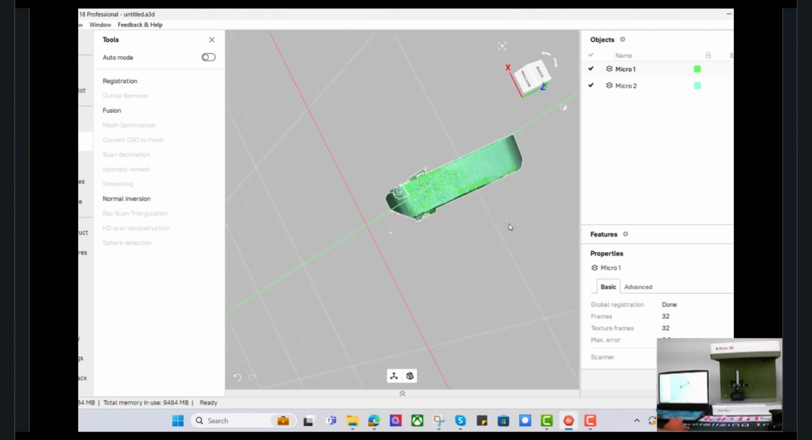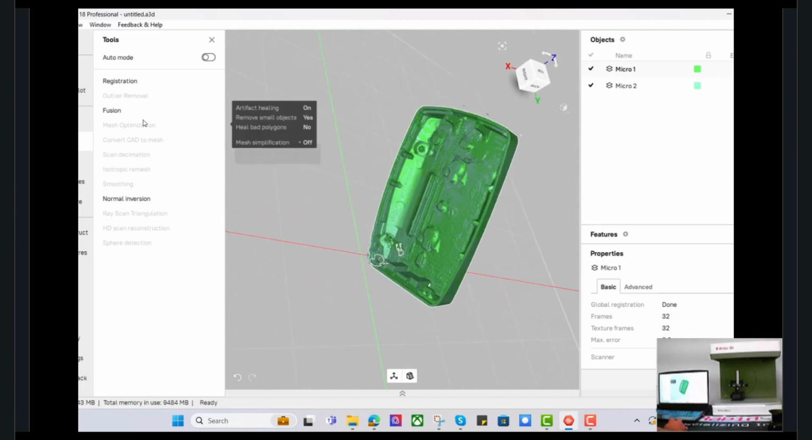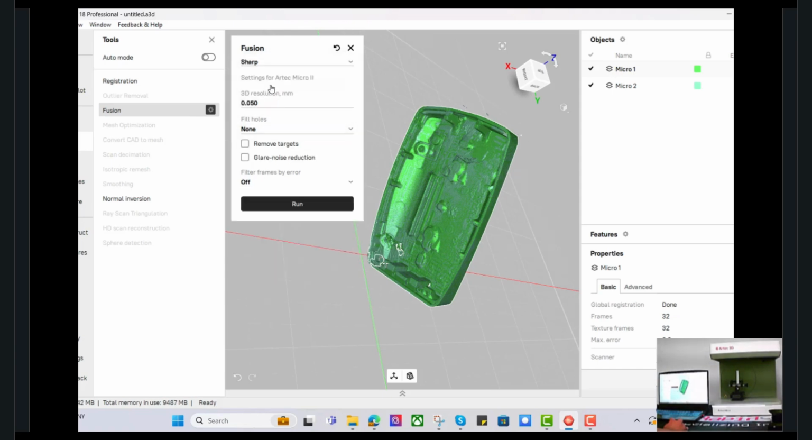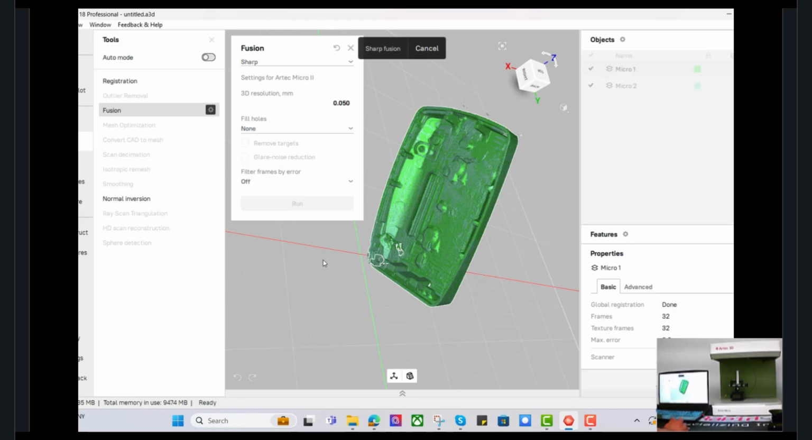All right, we're all done. All the scans are aligned together, and we are now ready to make our mesh, which is called Fusion. There's a number of different ways to do Fusion. I am generally a person that likes to use Sharp for metrology or getting the best scan. The main reason for a part like this is I do not want to do any hole filling because I don't want the software guessing my data. So then I go ahead and run my Sharp Fusion. Again, depending on your part, this could take a couple of minutes or so. This part should be speeded up.